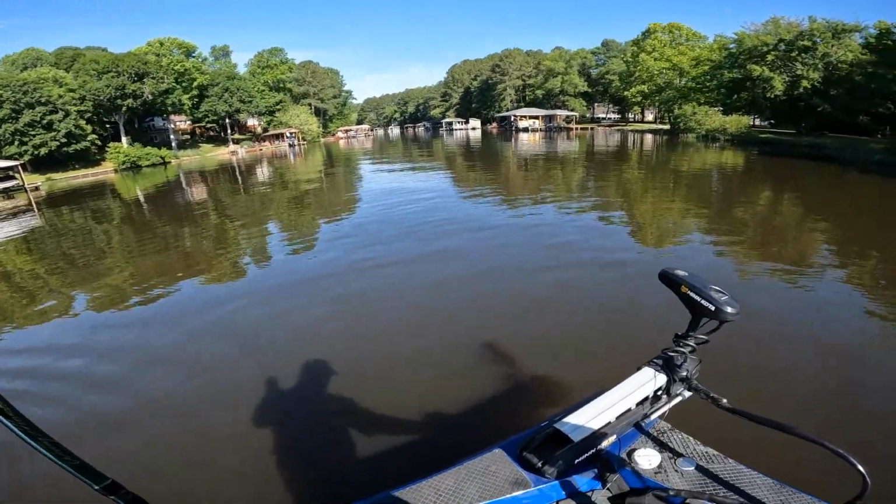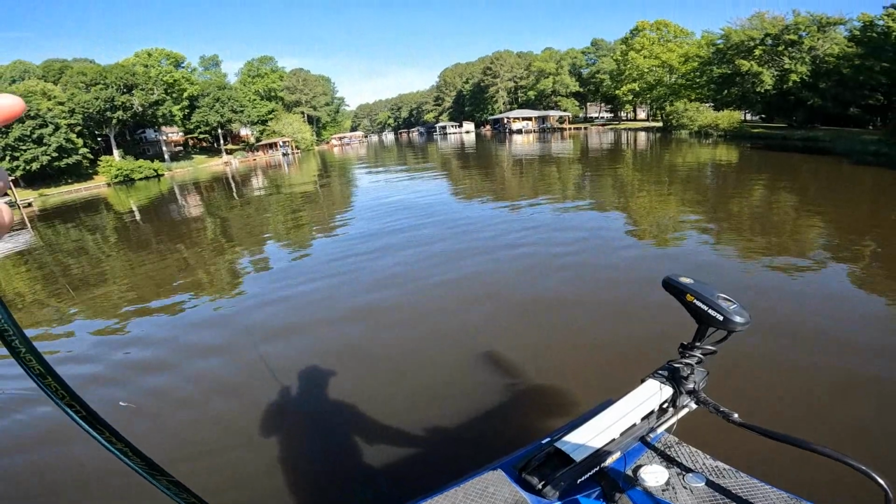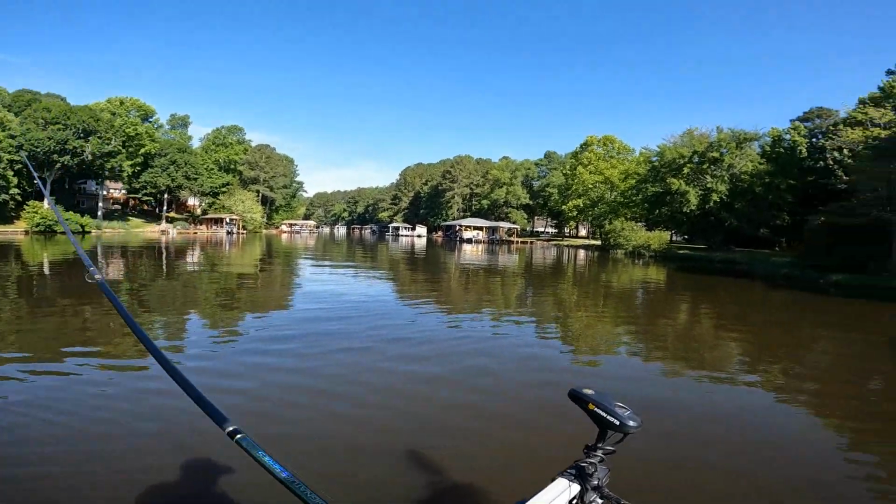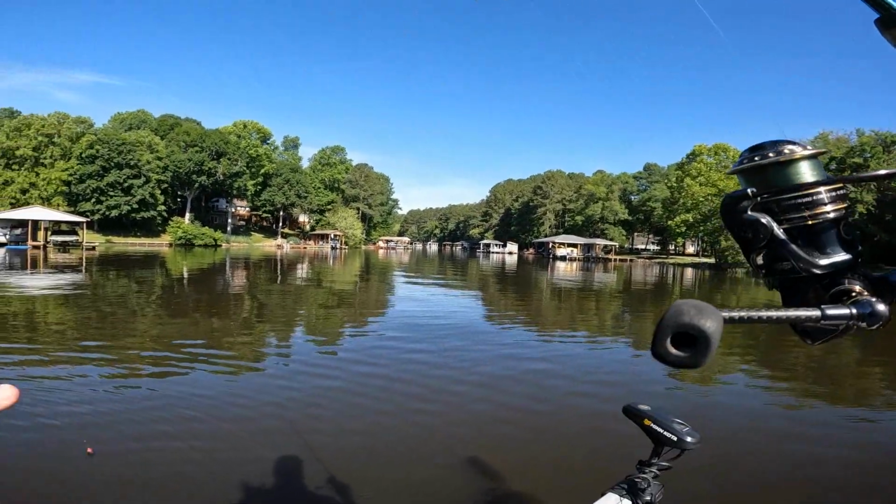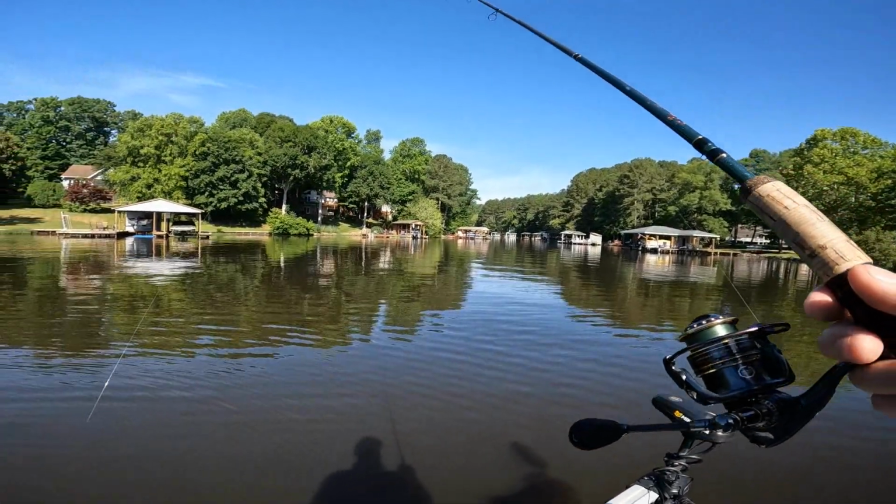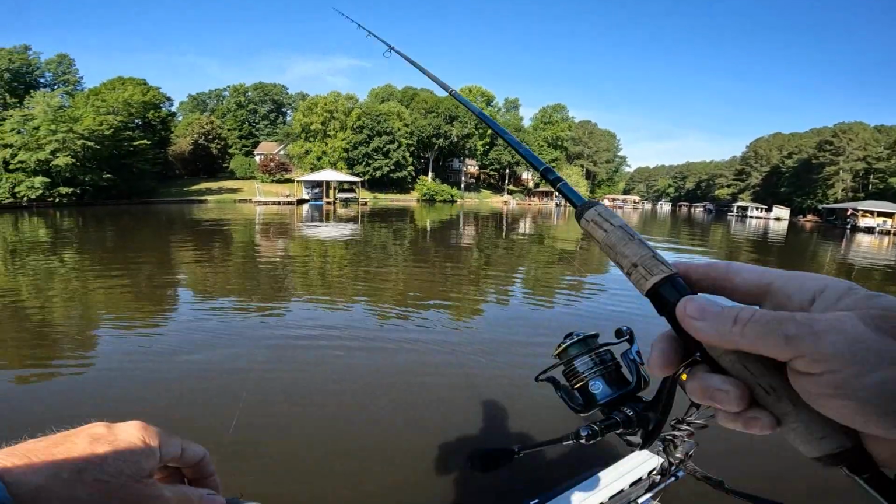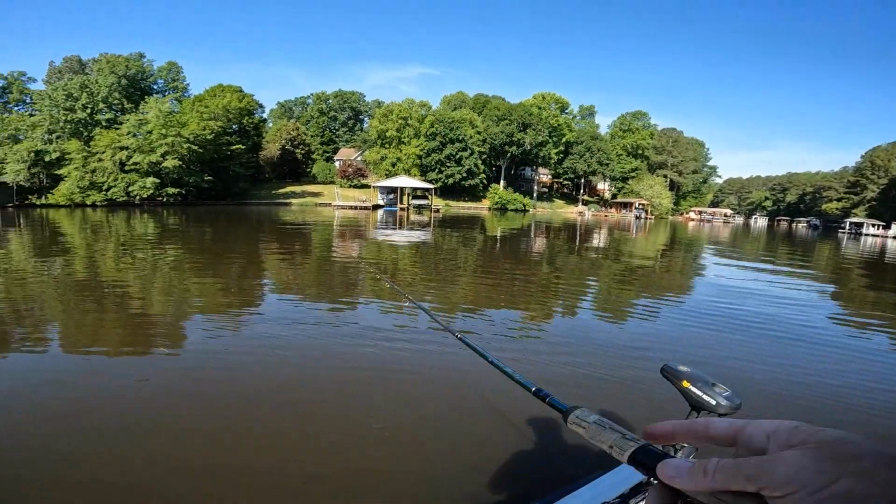Now I'm gonna turn my trolling motor down on 2 or 3. A little bit more power than that. Yep, just enough where it runs and gets me away from this dock so I don't spook them. If you leave it up on 5 or 6 and hit it and get all that wash into that dock, you might as well go on somewhere else. Now I might have done spooked them doing that.